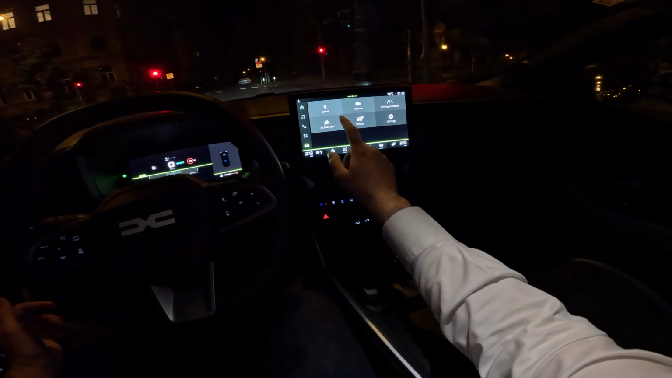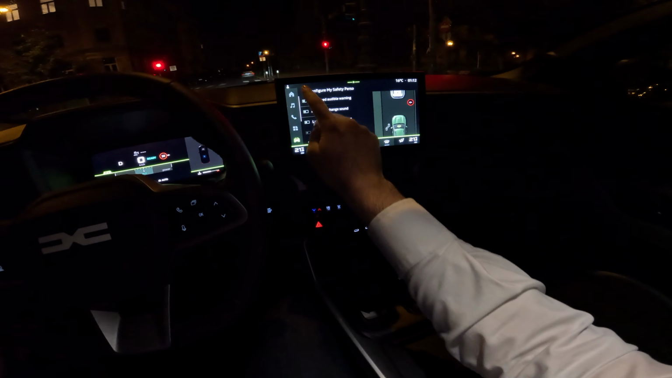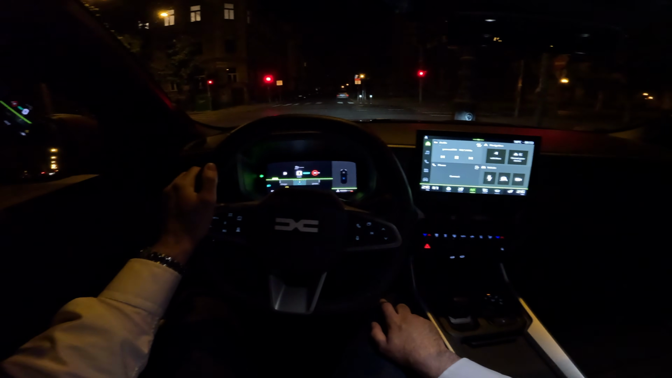It's a preset configuration that you can configure within the system before you even start the drive. And once you configure it, then you can just activate it. So here's where you would configure the My Safety Perso, and yeah, activate it easily.